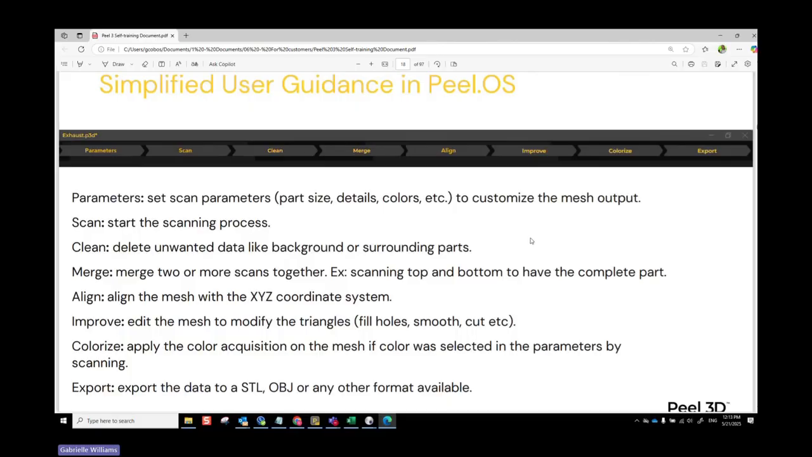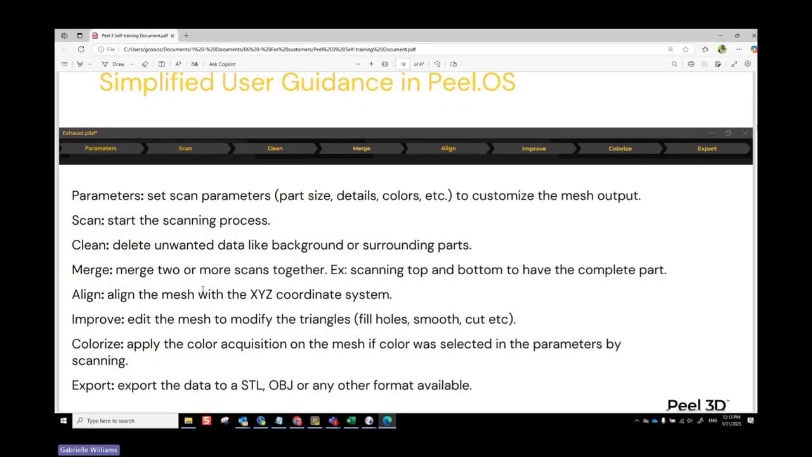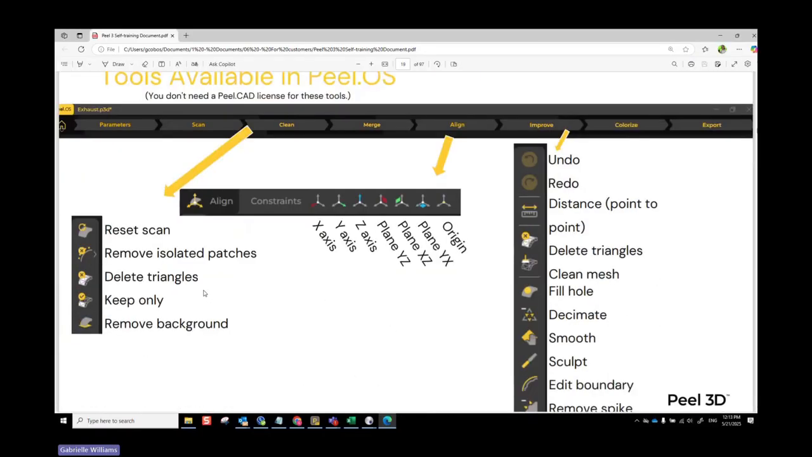Okay, so in the self-training guide, you'll also see the description of the parameters, the scan, and the merge steps. Now, this is for the older version, for the people that had the Peel.OS, but the material and the information is still all the same. When you set your parameters, that's where you can change the part size, the details, the colors. But we'll go through those in more detail in the next few steps.